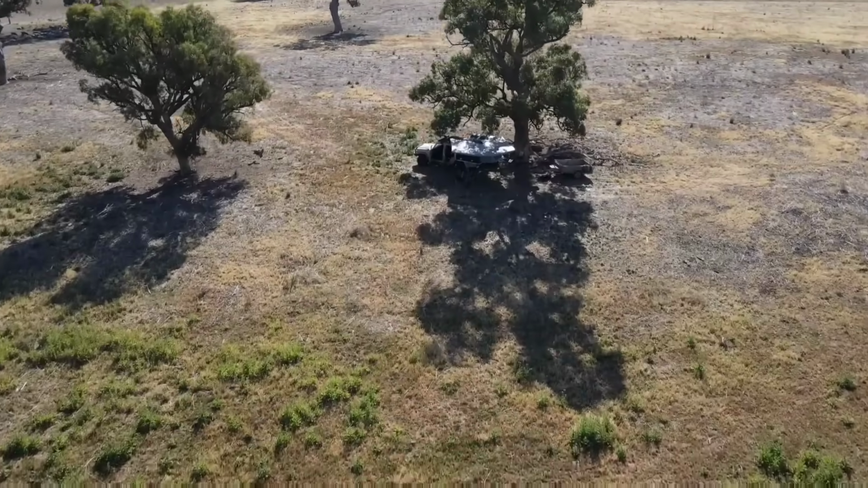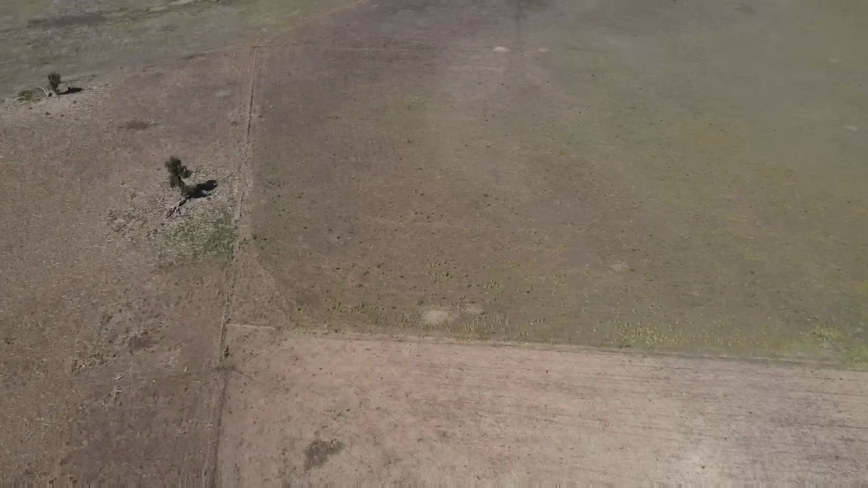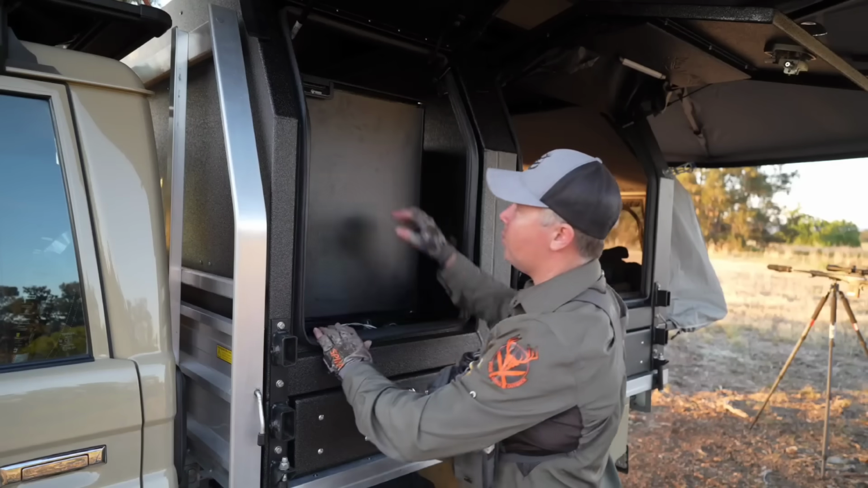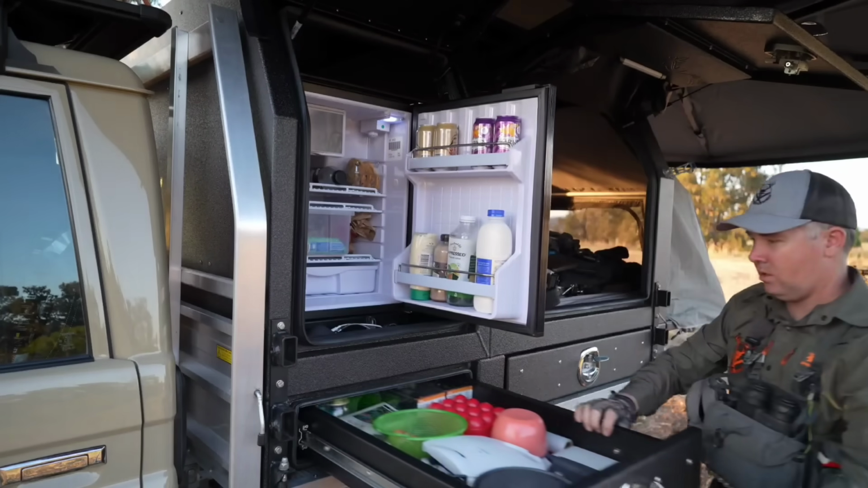I might go for a ride soon. It's starting to cool off a little bit. This paddock that I'm in here with camp under the trees, there's not a whole lot of green feed in here, but the next one over, it's got lucerne in it. I believe that's where the pigs will come in. I certainly don't have to rough it like I normally do. Fridge, got a gourmet dinner planned.